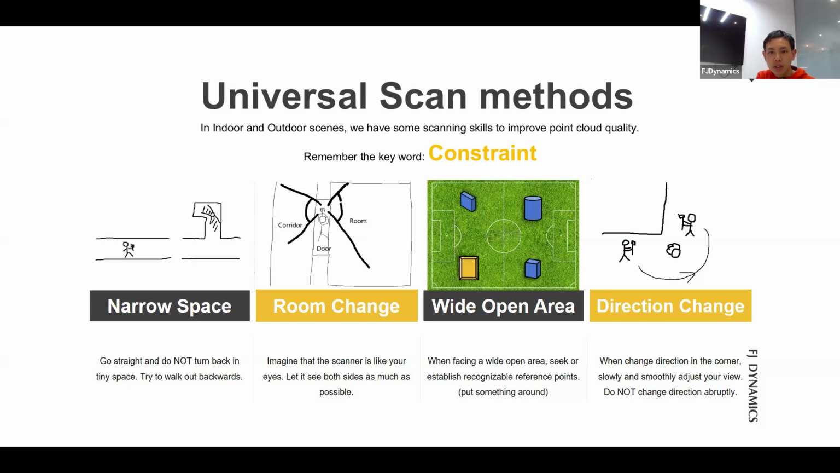And the last one is direction change. When changing direction at a corner, you have to adjust your view slowly and smoothly. Please avoid abrupt movements, like turning left or right by 90 degrees.